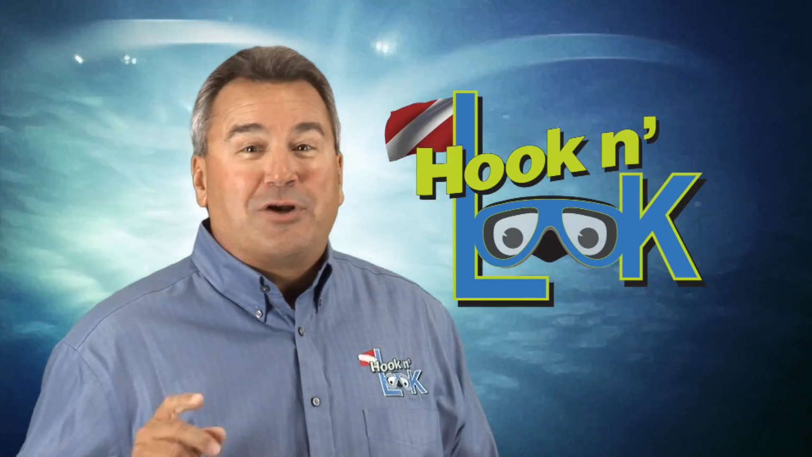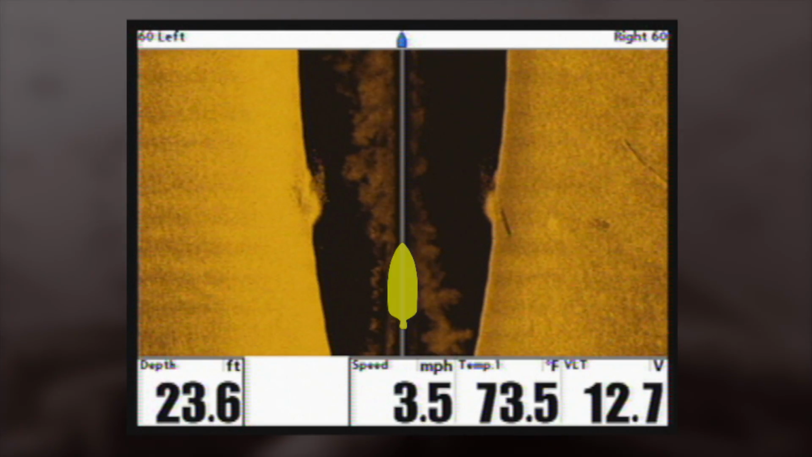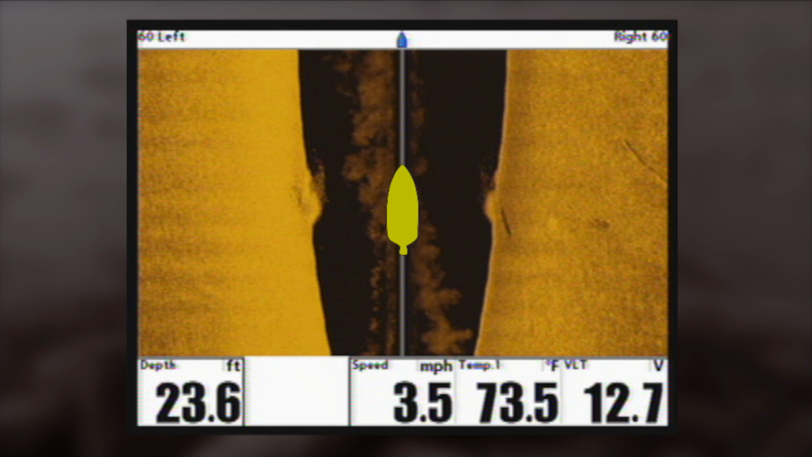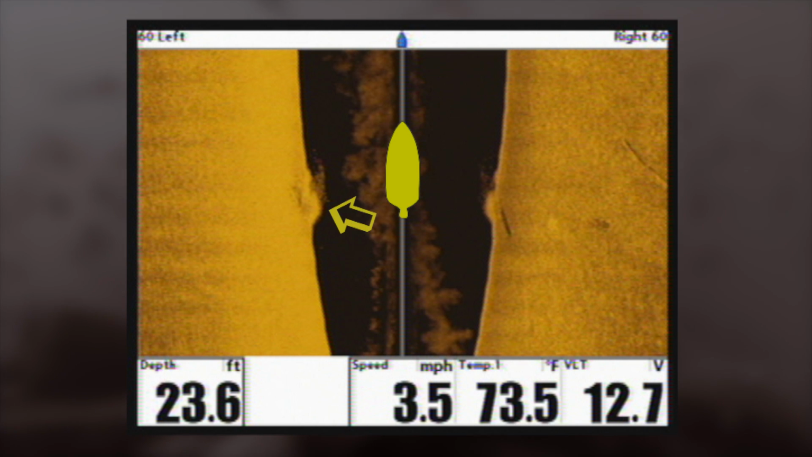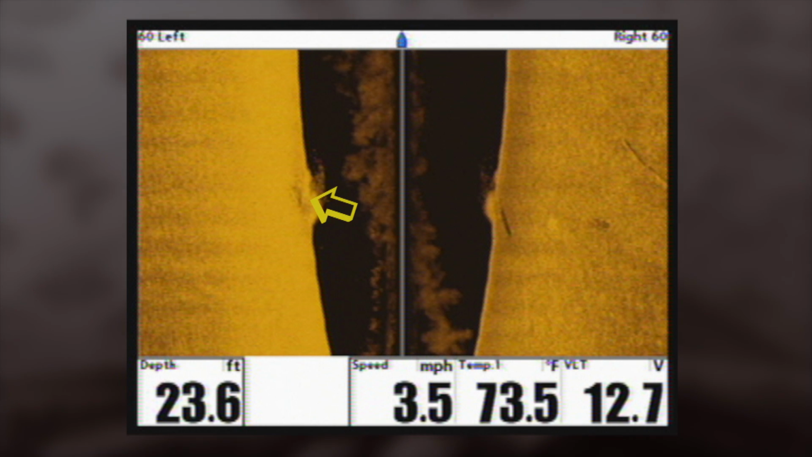An intriguing piece of structure we discovered while side imaging appeared to be holding a whole school of fish. Looking at the screen, you'll notice that my boat's path was directly over the structure, splitting the image on both the left and the right side of the boat. You can also tell that this was my second pass over the structure because of the telltale water turbulence detected on the screen caused from my engine idling by the first time. Most importantly, however, you can easily distinguish the large school of fish hovering over the structure. This is the structure. This is the school.